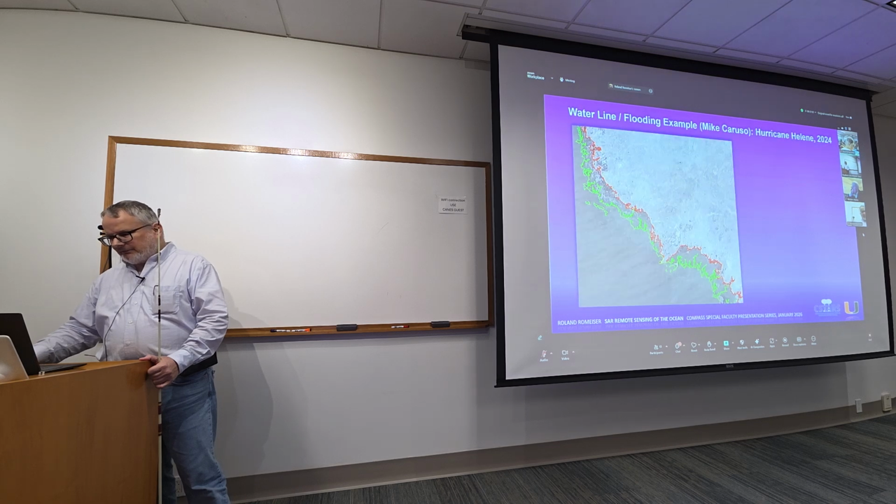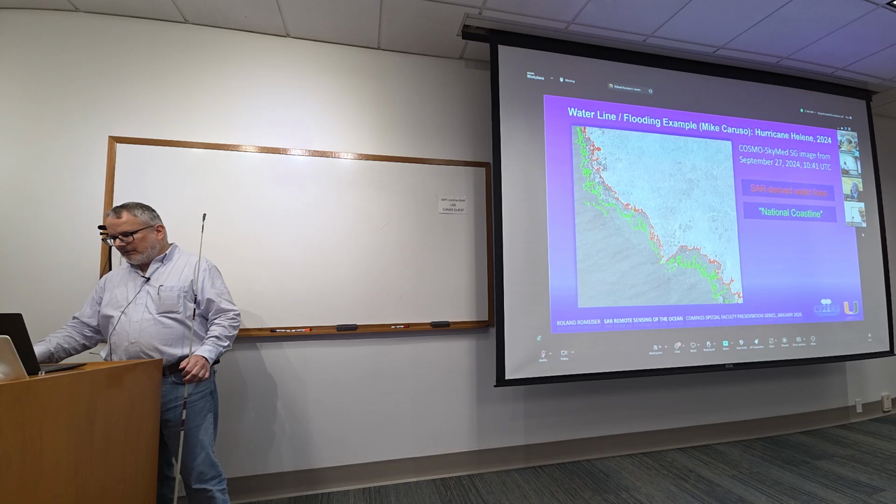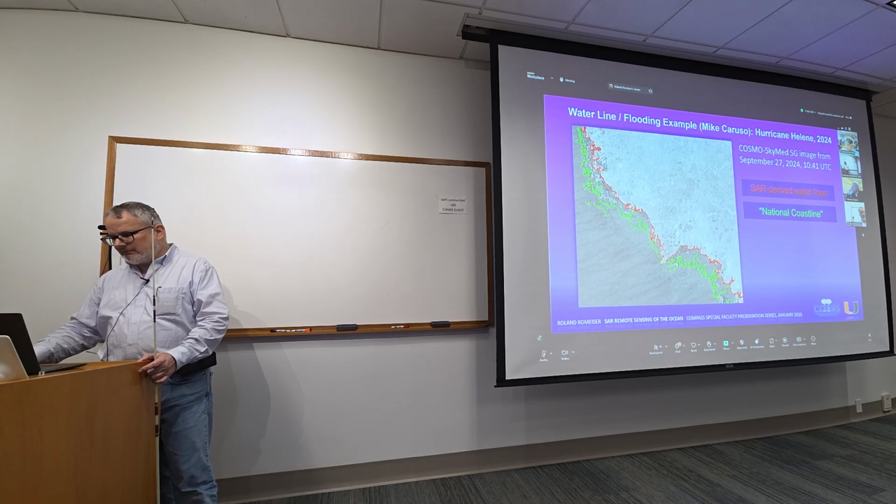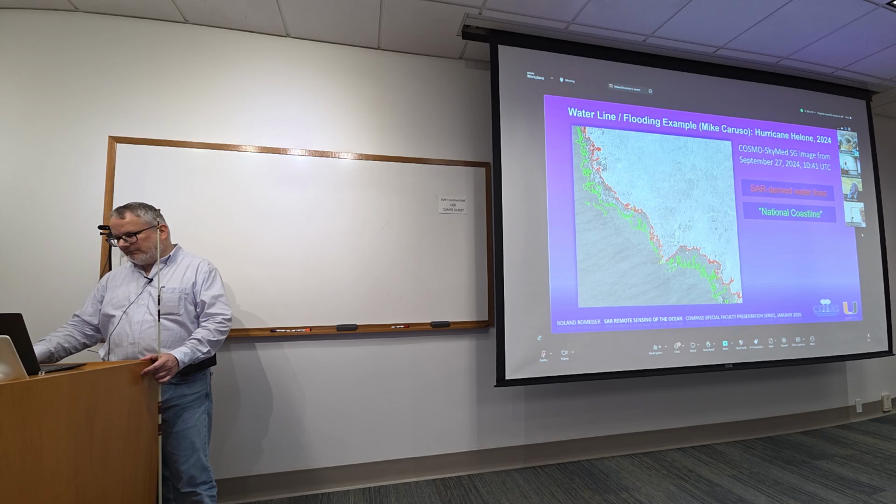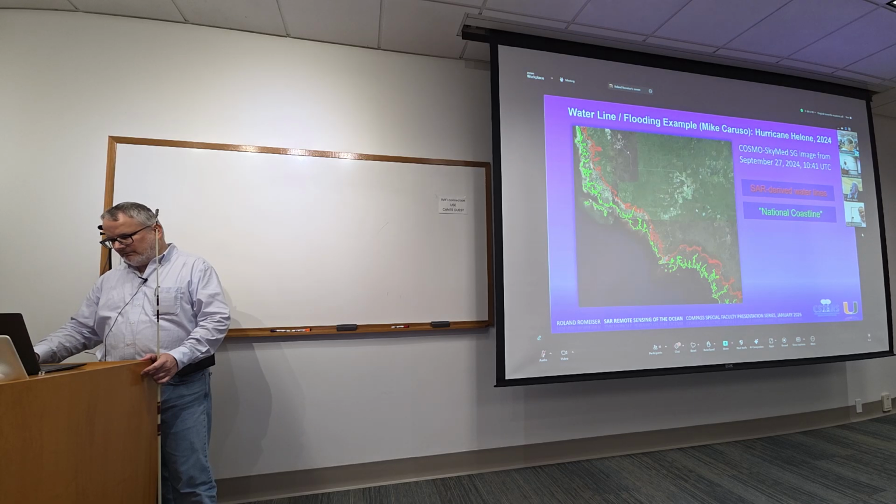Here's another example. This is from Mike Caruso of Sea Stars. I think he is in our Zoom meeting as well. You see a SAR-derived water line there in red, based on the contrast between land and water during the hurricane, and the so-called national coastline, which is the official coastline, in green. So you see the waterline was higher and more inland. And there's the Google Earth background, and you can see the flooded area there in yellow. That was done by Mike.